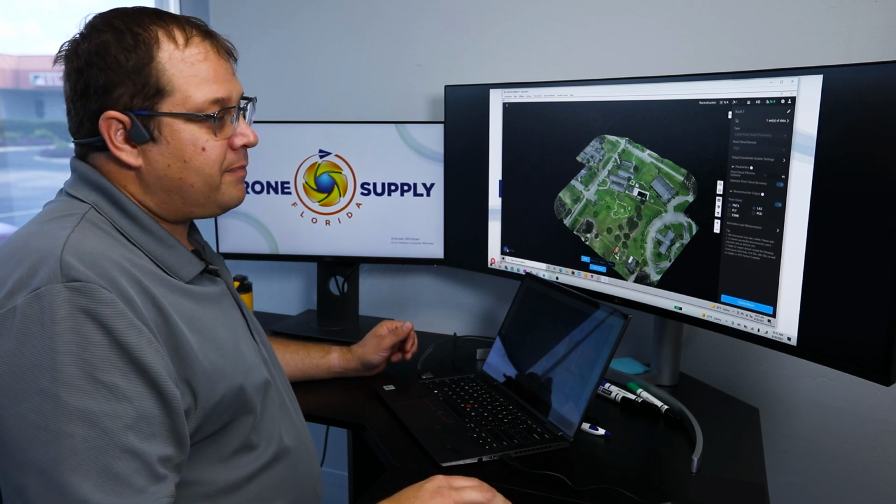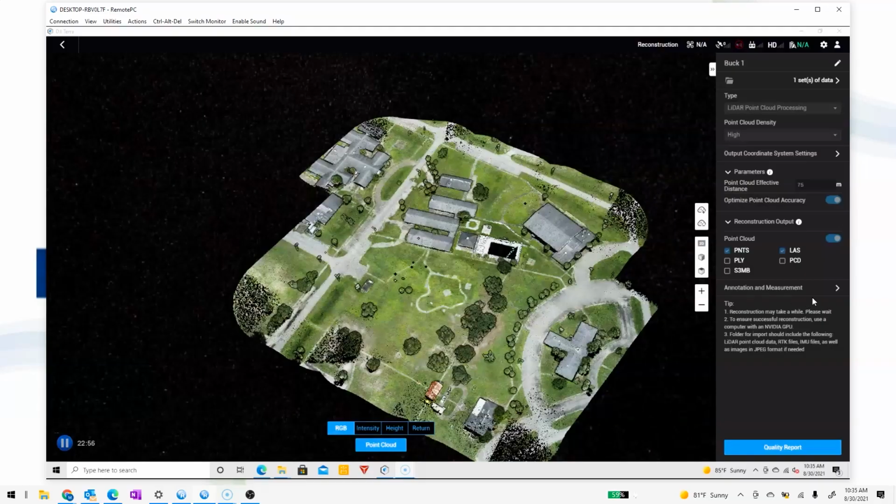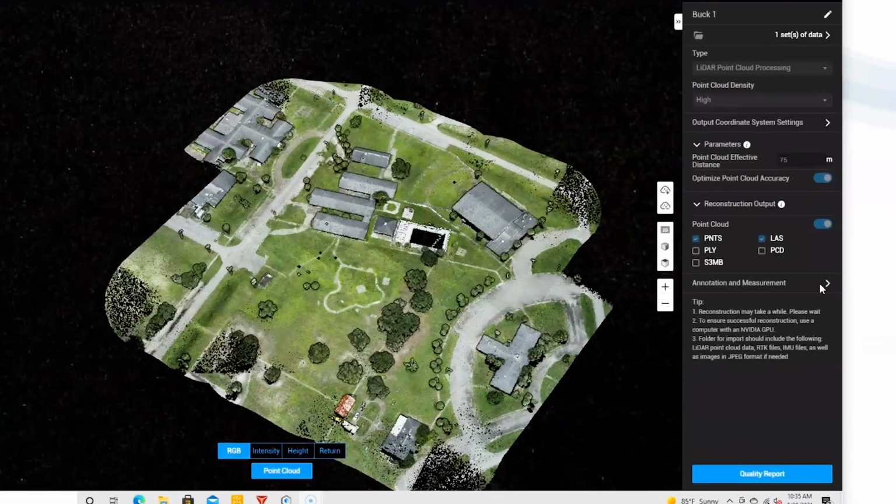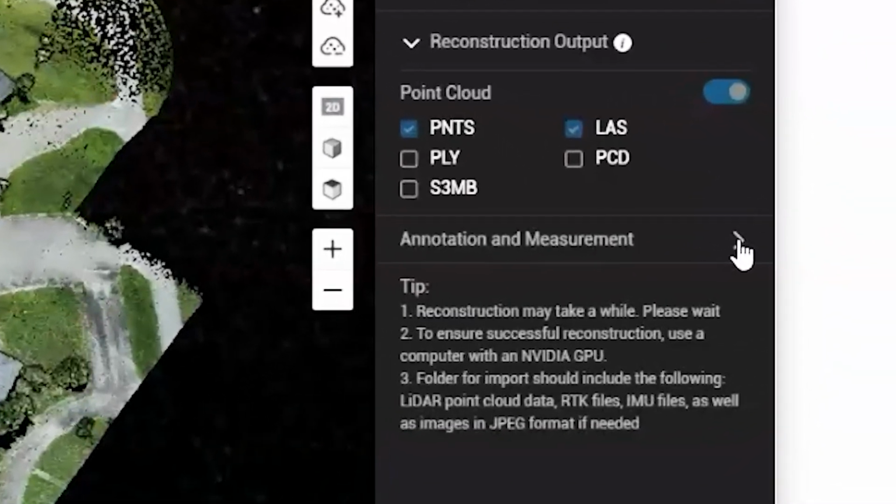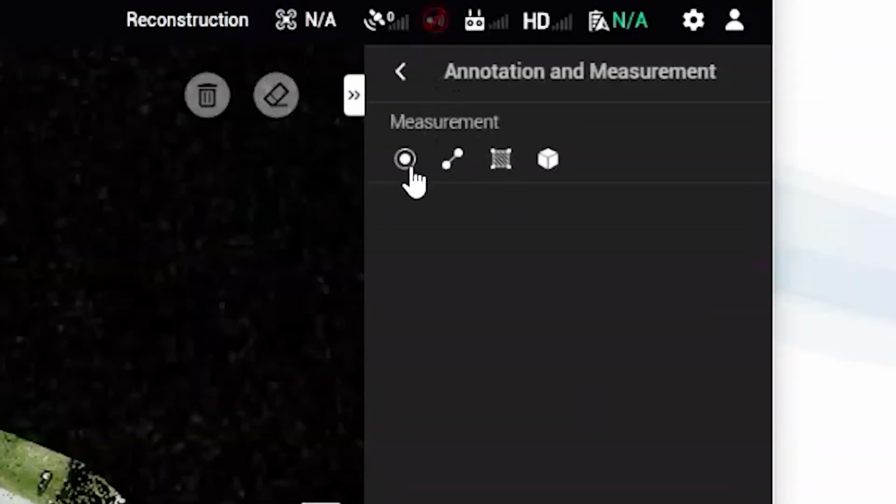Before we send this off, now that we've got it processed, let's go ahead and look here at what we can do without post-processing. We can click this Annotate and Measurement section right here. And that gives us these four options up here. One, we can figure out the coordinate system here. We can take measurements. We can calculate area. And we can do volumetrics.